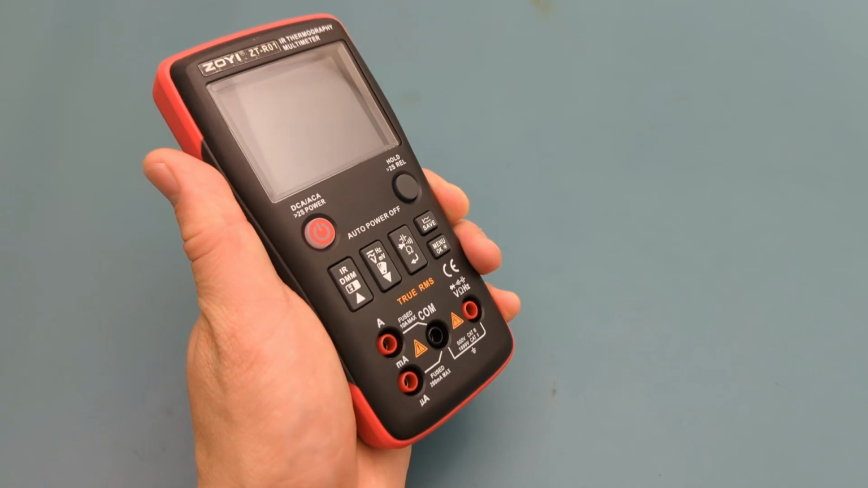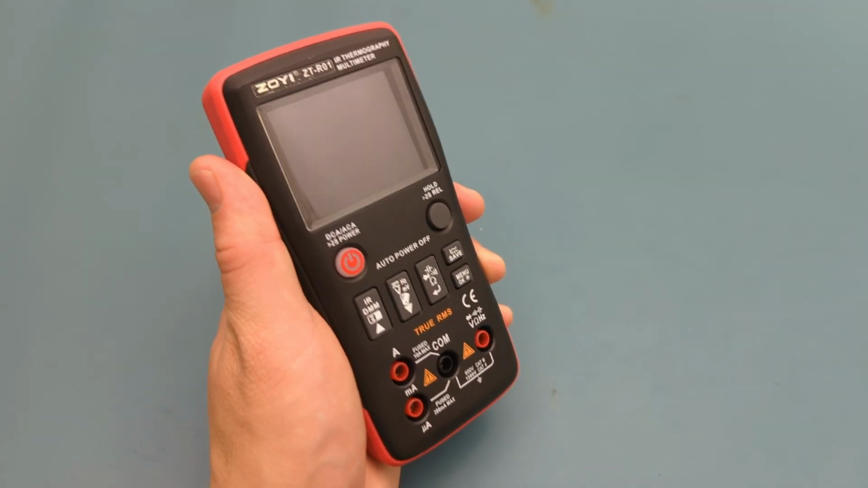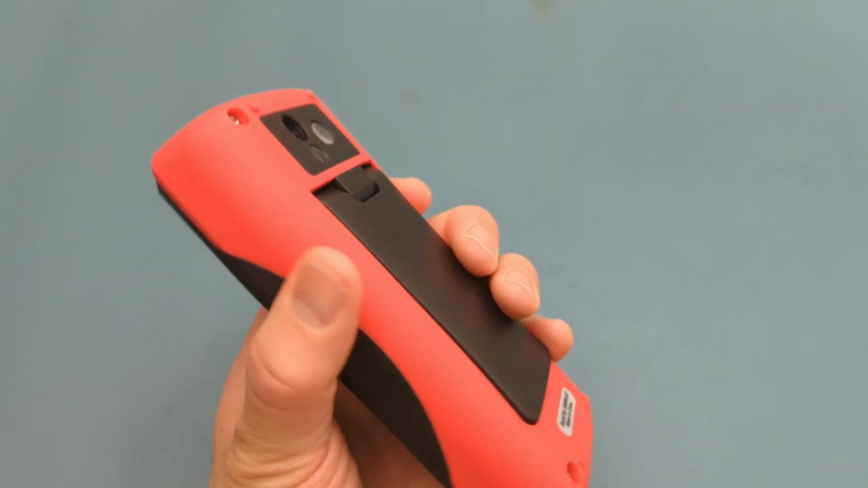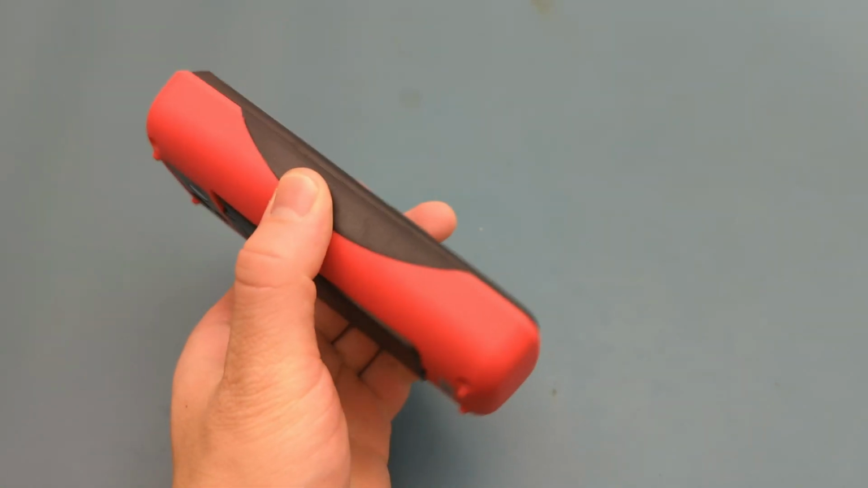This is a great multimeter. It features infrared thermal imaging, a function you rarely find in a multimeter. The construction feels very solid and well made. The display is clear and easy to read. It has good accuracy.